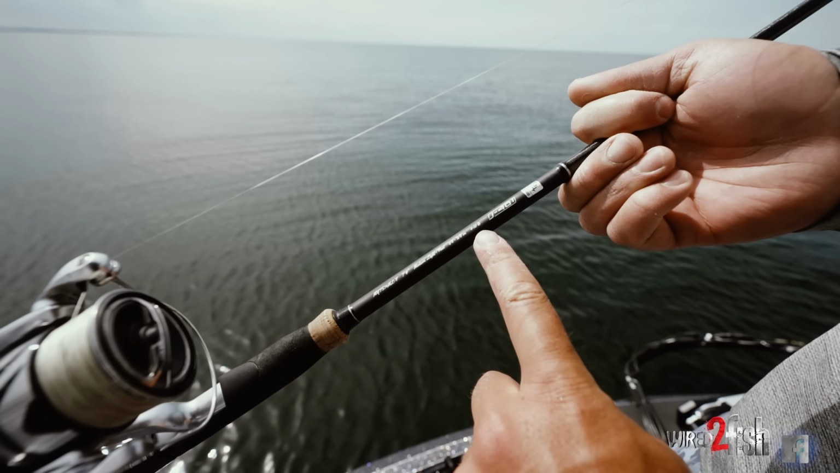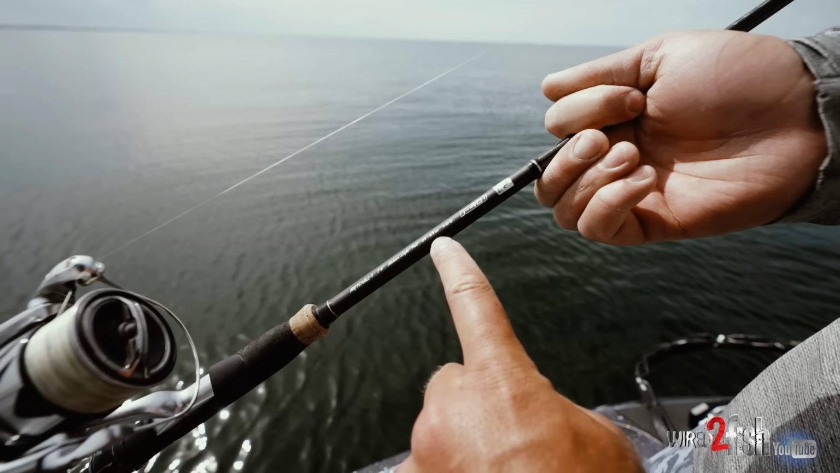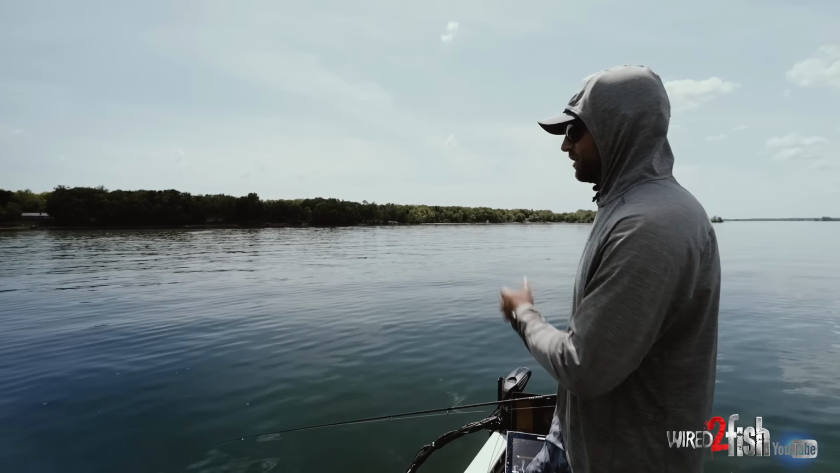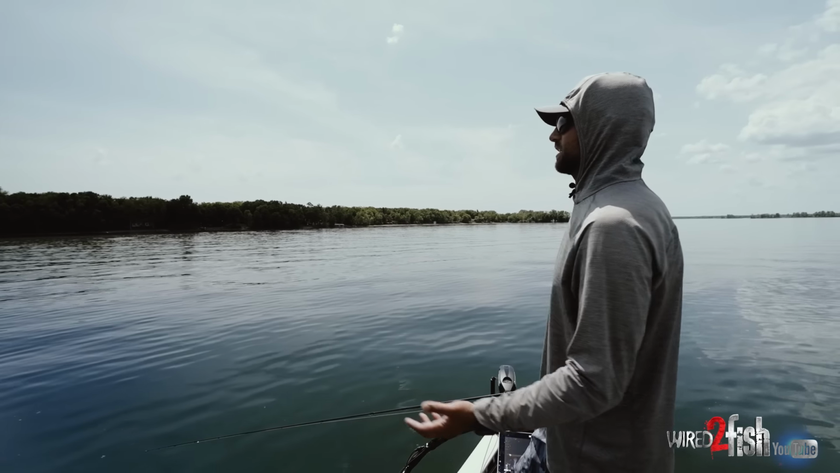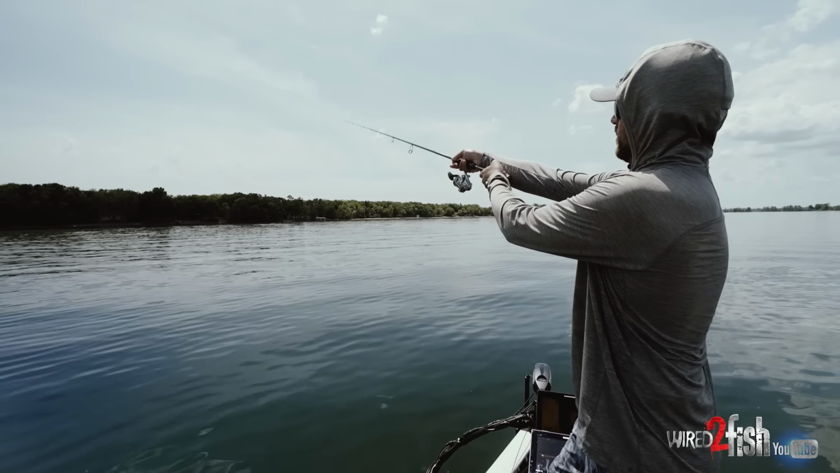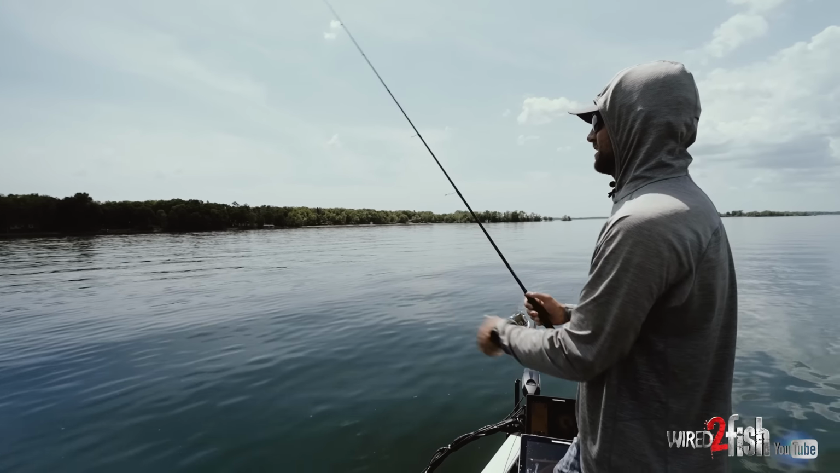Throwing it on a 7'4" medium light. I like that little bit longer rod. Again, if I'm trying to cover water, if I'm on a big flat like we are now, looking for the next little bit of structure, or if I just get to the lake and I'm trying to break it down, I like having that long rod where I can really, I mean, that's a bomb cast with a little 1/8 ounce on there.